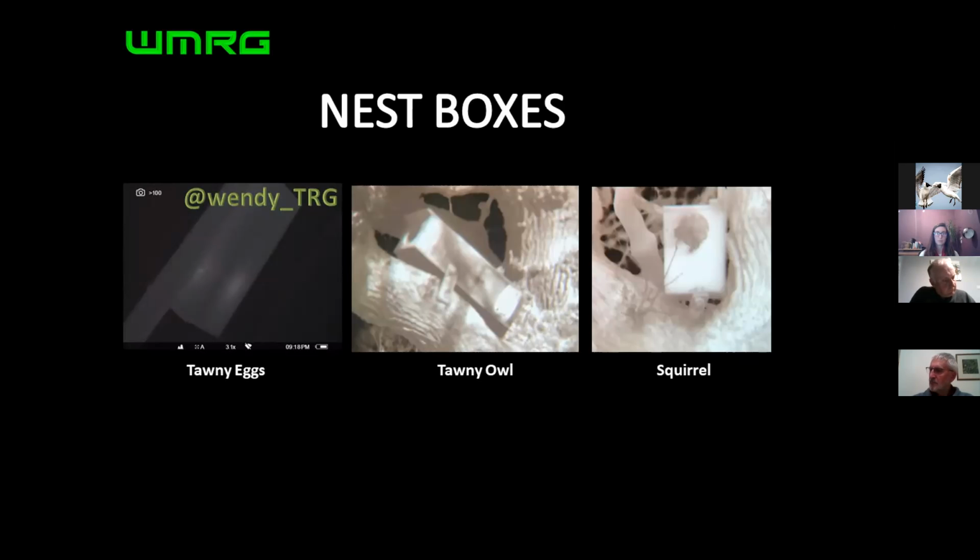And as you see, there's 3 examples on the screen. The right-hand 2 are taken from a very old unit that doesn't actually take photos, so I had to do a mobile phone picture through it. But the one on the left was given to me by Wendy James. And you can see the 2 white spots there. I don't know if you can see my arrow on the screen. And that is each tawny egg. So the heat of the tawny egg is coming through the box there. So you can see that there is something in that box.